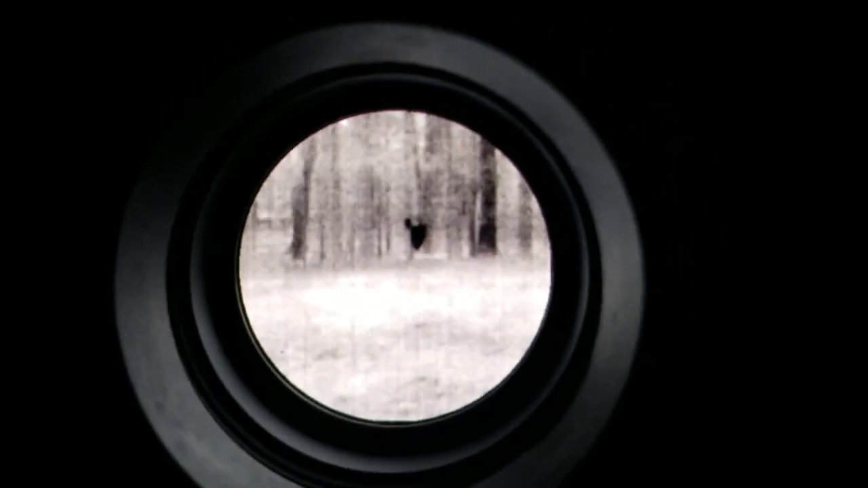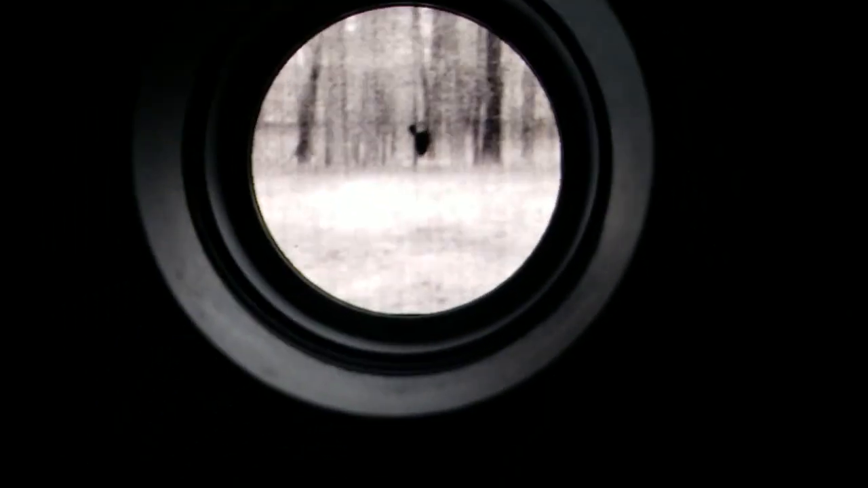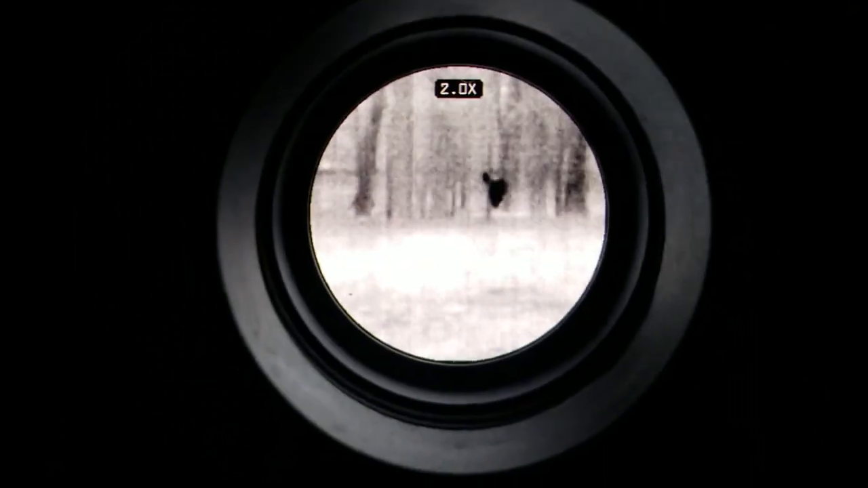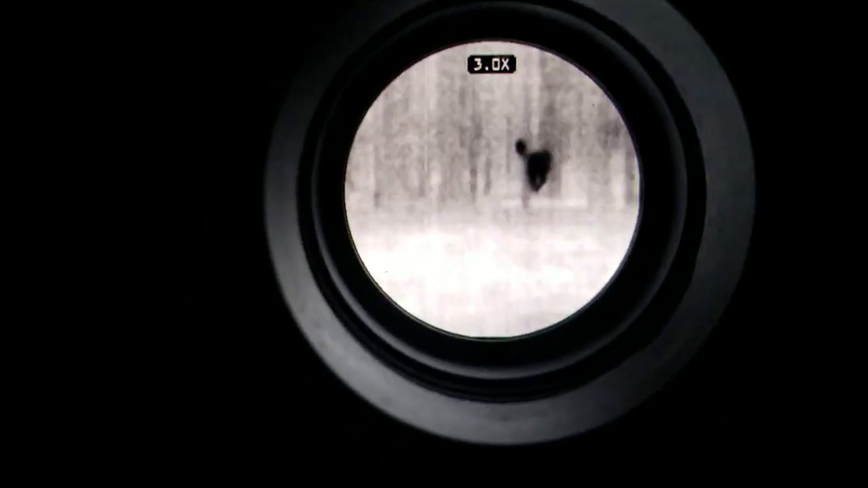There he is. Let's go a little tighter zoom. There he is. See him? Look at him in all those trees right there. Hiding out, thinking he can get away with it. Tucked in there. He thinks we can't see him or we don't know he's there. Zoom it a little tighter for you. And if he's going to stand there, I'll show you some different modes. But look at how well you can see him hidden there.